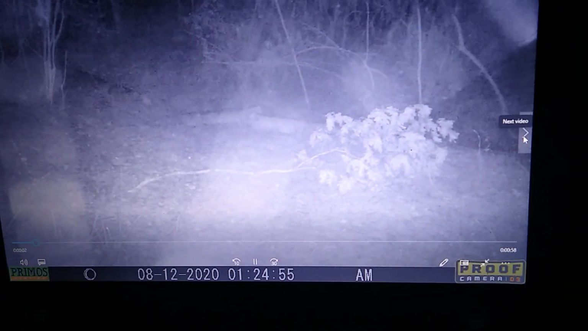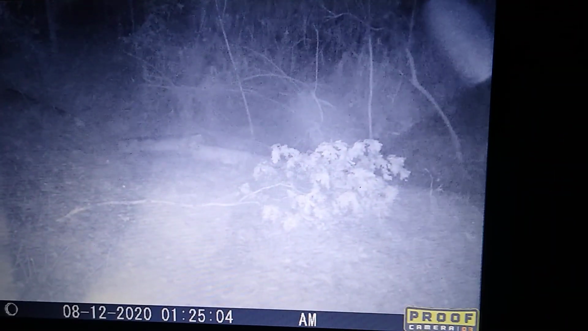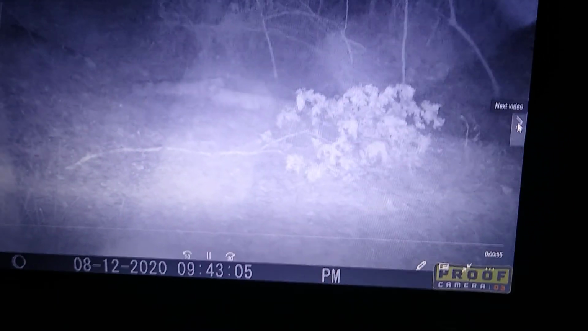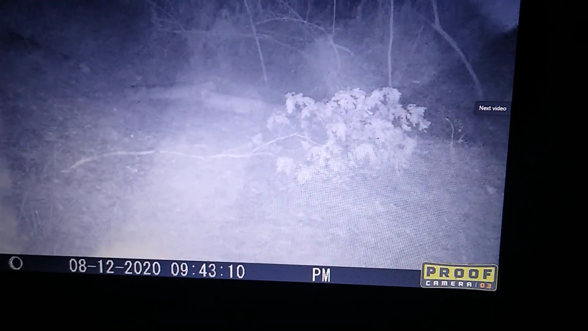Look at that ridiculousness. It made it to the creek. I drug that sucker back towards me, and there's a big old hole in the creek. I chunked it in. I don't know what has triggered the camera.